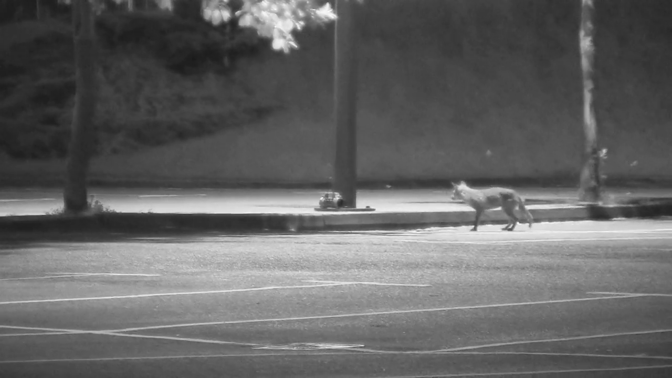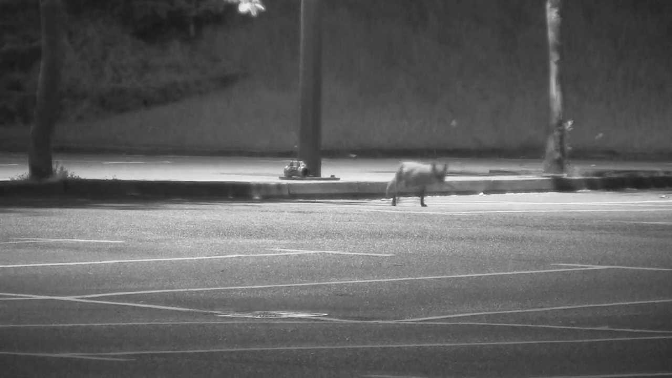Our last stop is in a shopping centre car park. Without fail it generates interest. This confused fox eventually heads off, but then Roy brings it right back to us.